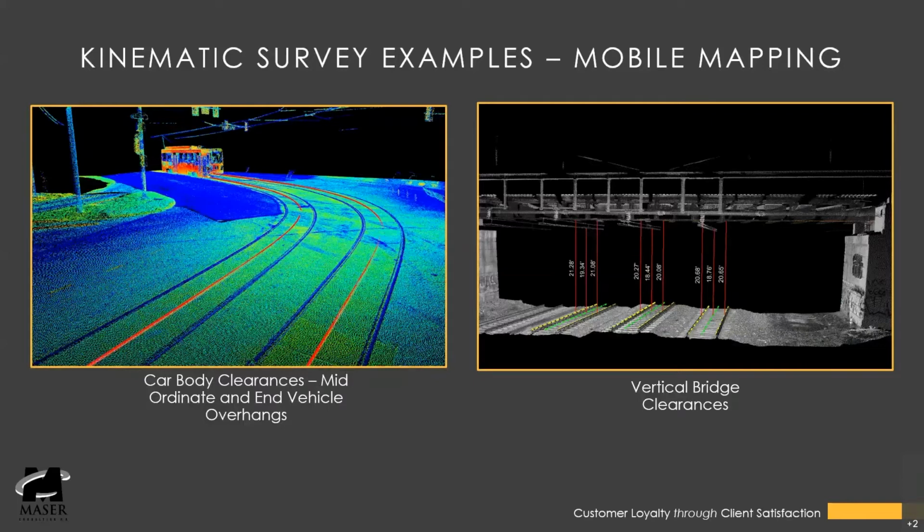On the right here is a vertical bridge clearance example. The mobile mapping can get the girders underneath, bottom beams, and we can get the clearances, and that's always important when we're doing resurfacing of tracks or designing new tracks. You also clearly see the graffiti on the abutment.